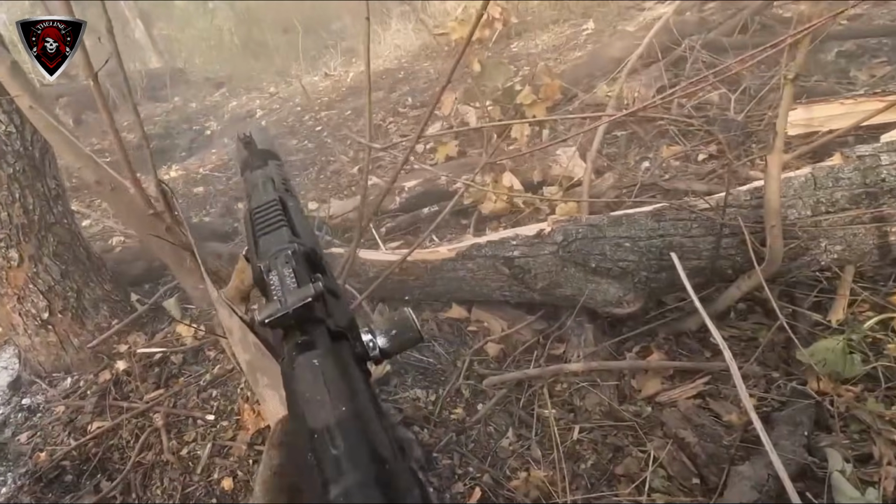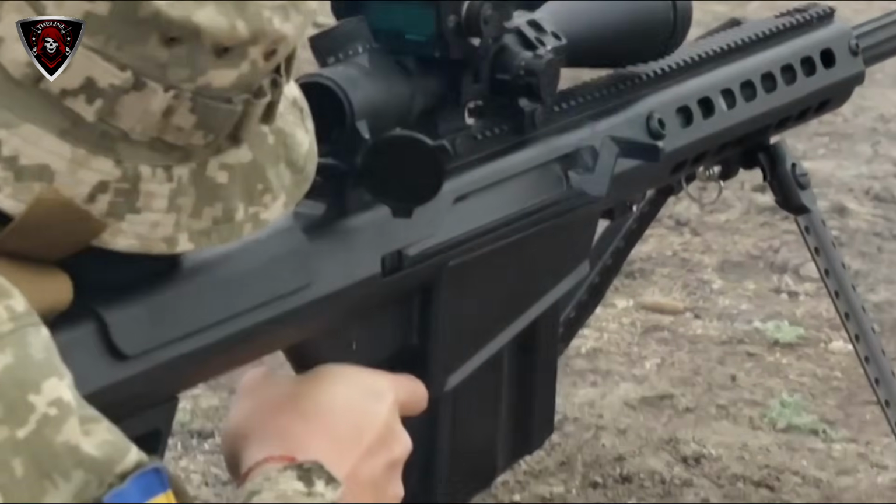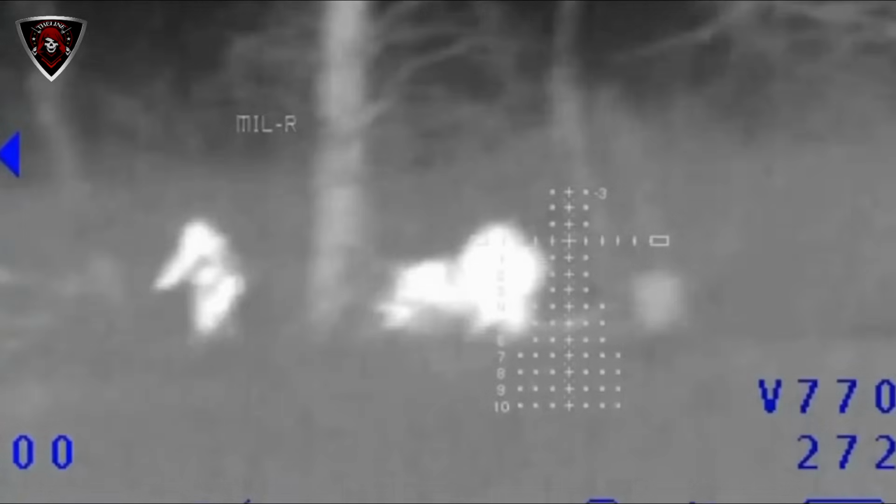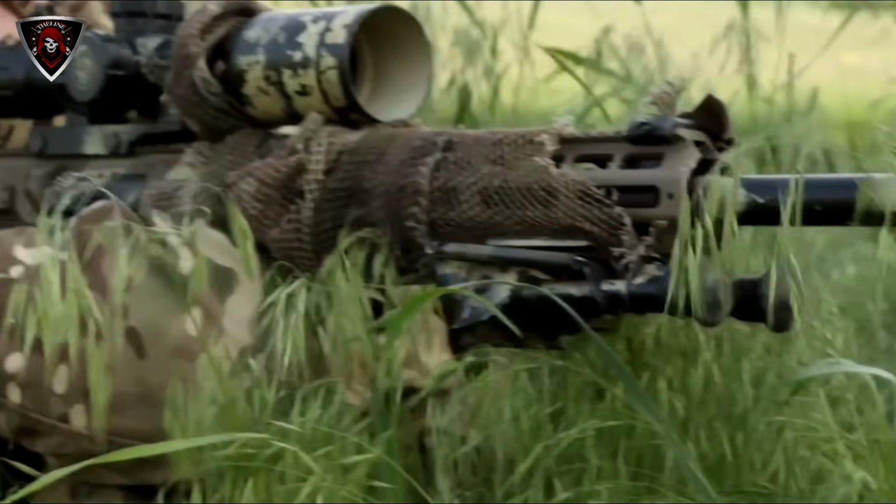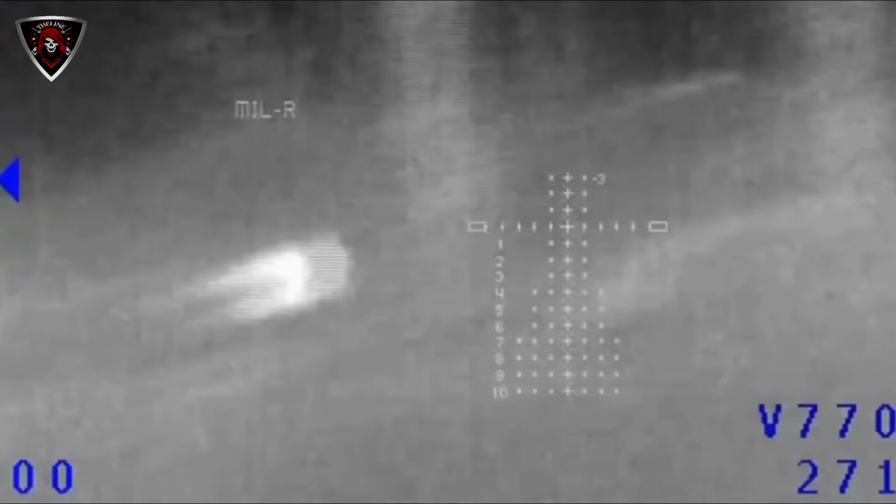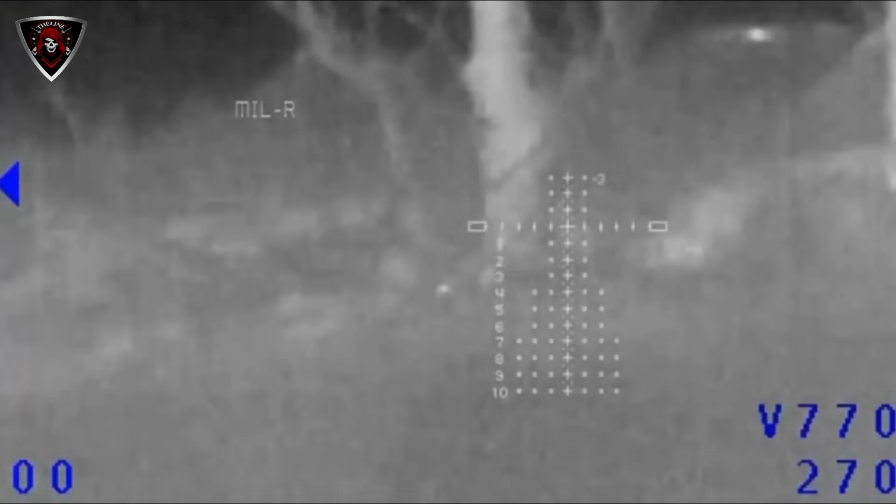As fighting stretches across forests, urban ruins, and open fields, visibility is often limited. Nightfall, smoke, and harsh weather conditions traditionally provided opportunities for troop movement. However, thermal optics have dramatically reduced those advantages. By detecting heat signatures rather than relying on visible light, Ukrainian snipers can identify and track opposing forces with remarkable precision.